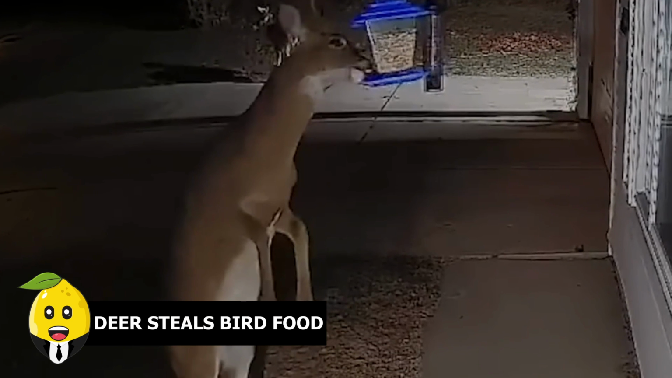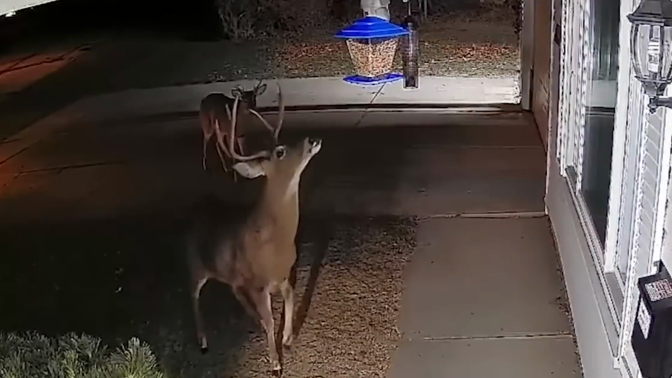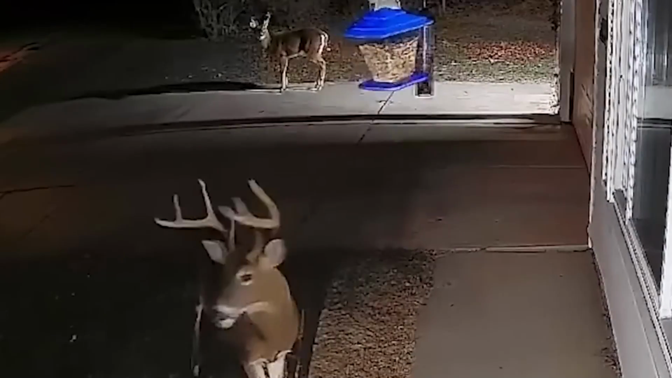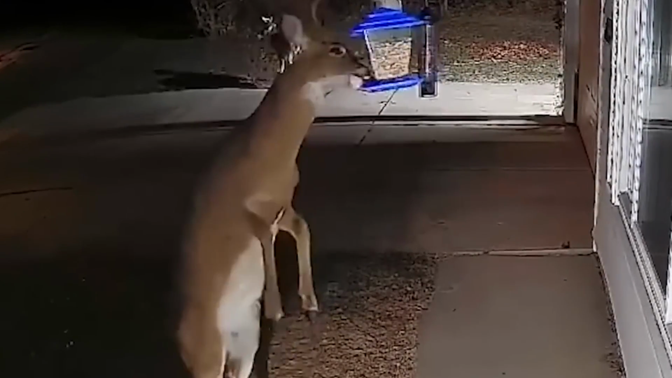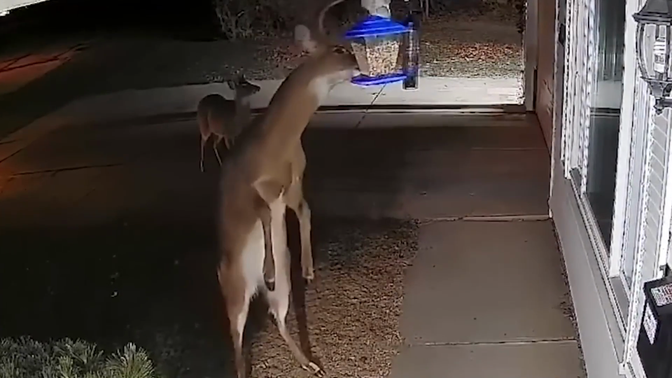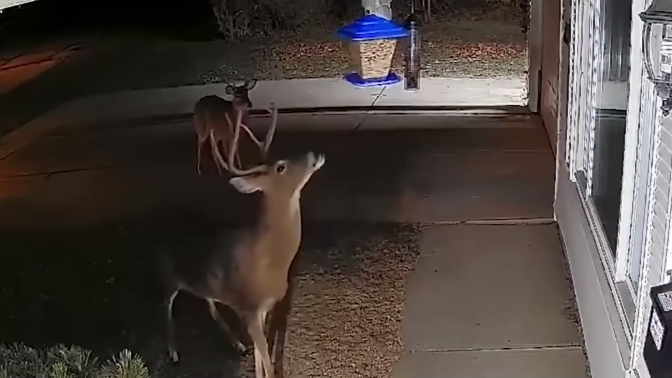Deer steals bird food. A footage from a security camera shows 2 hungry deer in the dead of the night, managing to find bird food locked in a box hanging from the roof. They seem to have found bird food really delicious, or maybe they're starving.